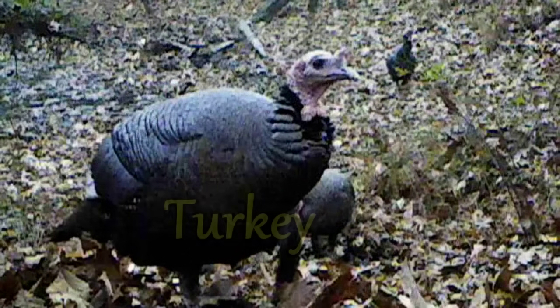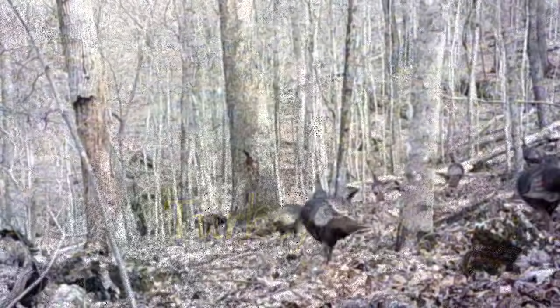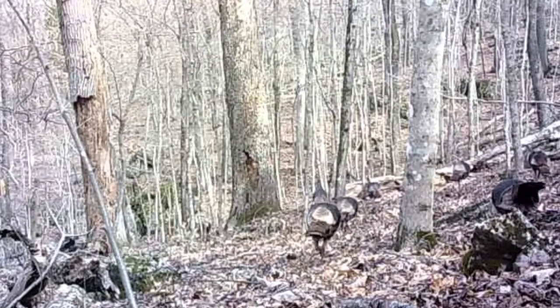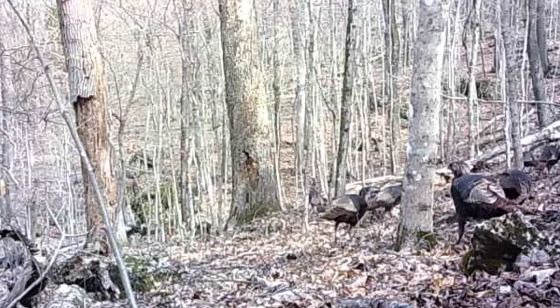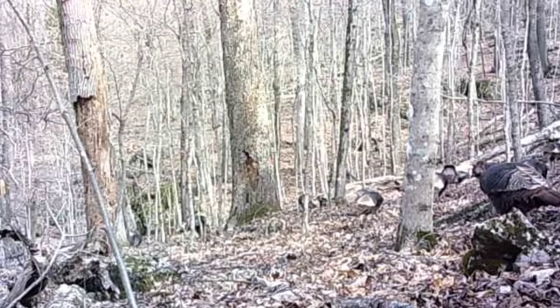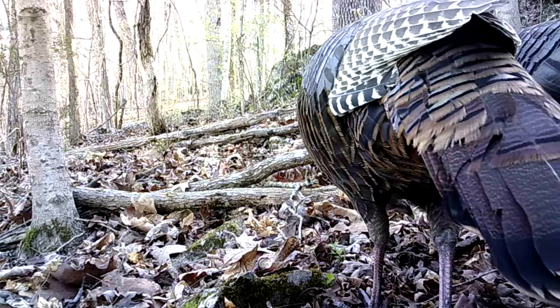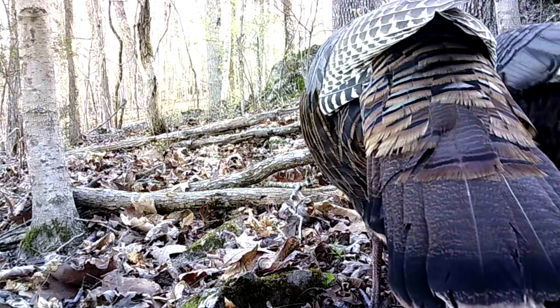Now, last but not least, alphabetical order, is the turkey. Now, this ridge is loaded with these turkeys, but sometimes you don't see them, and sometimes you do. But they're full in these woods. They big old flocks of them too. And they just work these woods, scratching for bugs, insects, larvae, grub. They like acorns too.